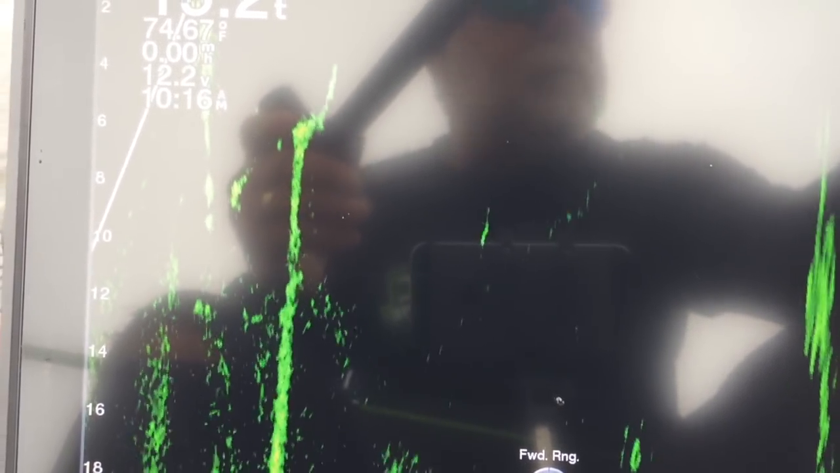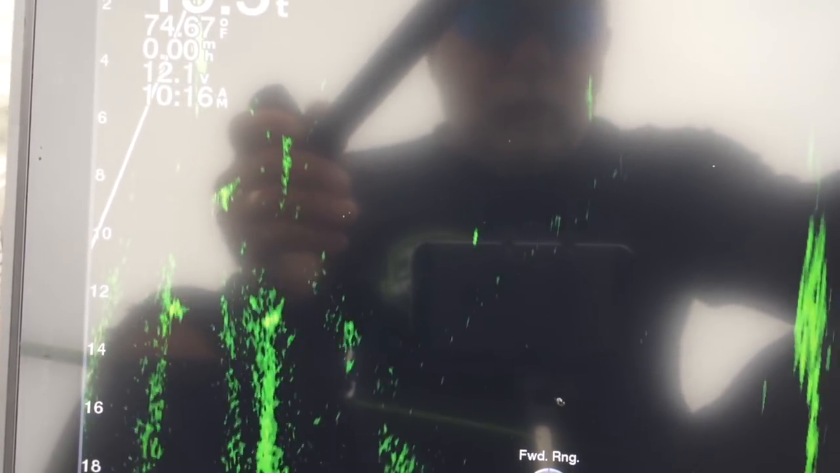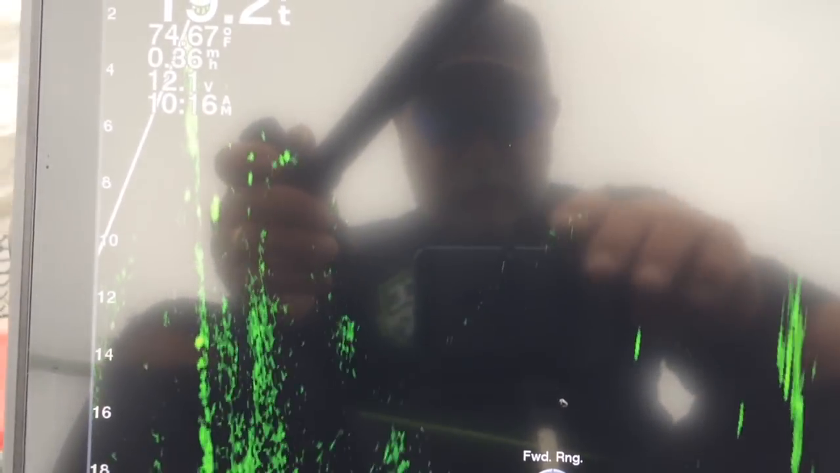If you guys are new to livescope, watching for the first time, what I do is I'm looking out, my forward range is what it's called. I've got it set on about 50 feet, and as you can see, let me move this camera over. There's a tree right here, 50 feet out.